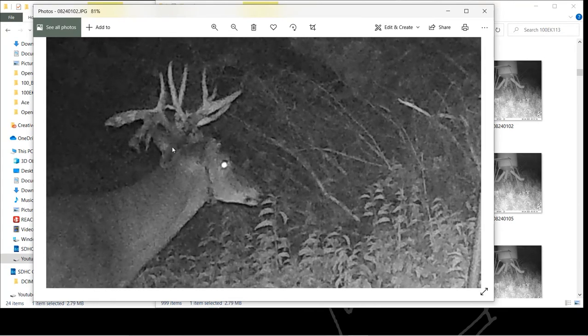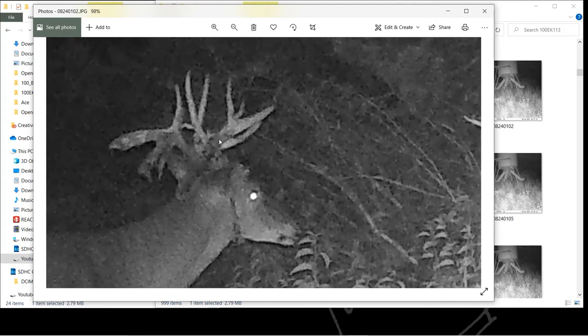Some people call him Flyer. There's a lot going on in this picture, but he's got a big club from right here that goes all the way down to here, and then on his main beam like a drop tine, and then on this G2 he's got a huge point, and then a huge point. Looks like maybe a third point, and this is all like just a big knot.